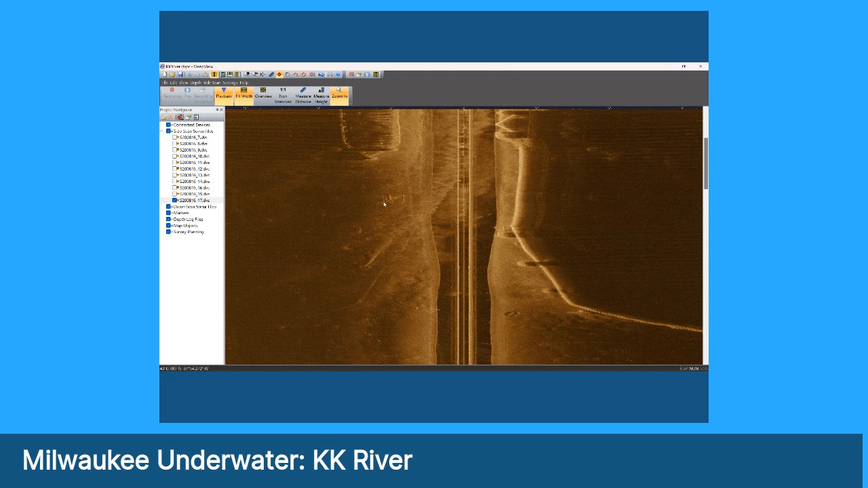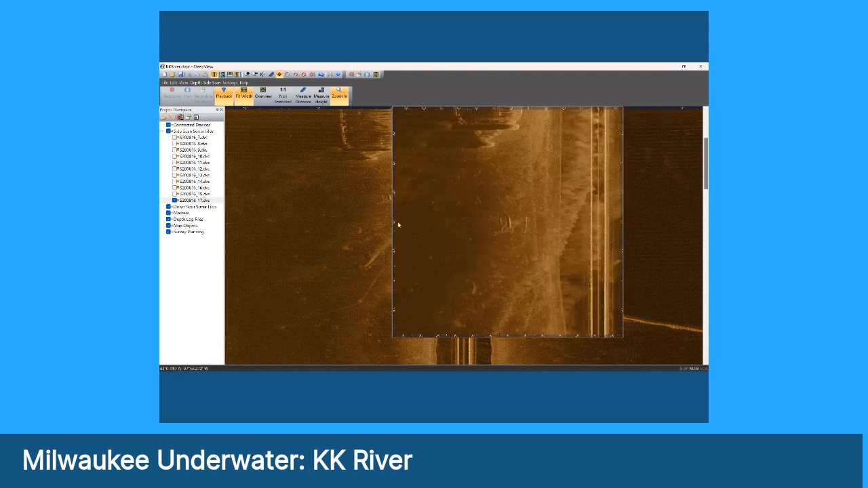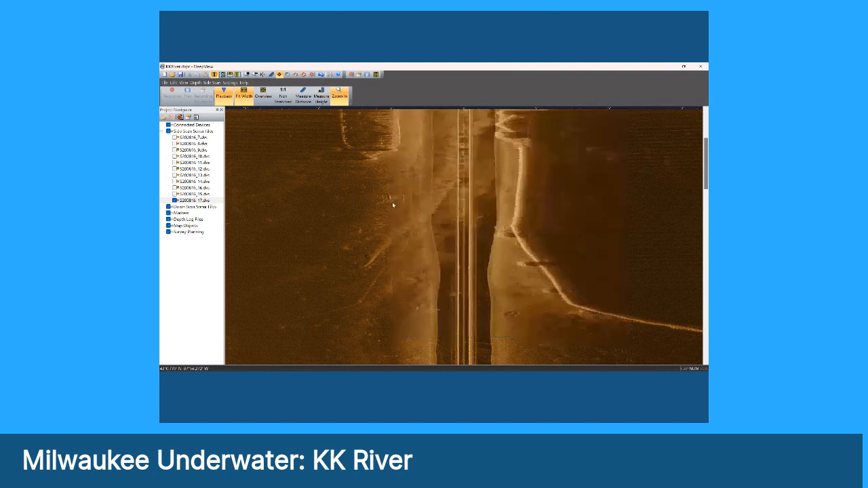It has a little bit of a pointed characteristic to it on the right. Makes it look like it possibly could be a bow feature of a vessel. And again, you see this on a pretty undifferentiated bottom, and so it looks like it could be something that shouldn't be there.